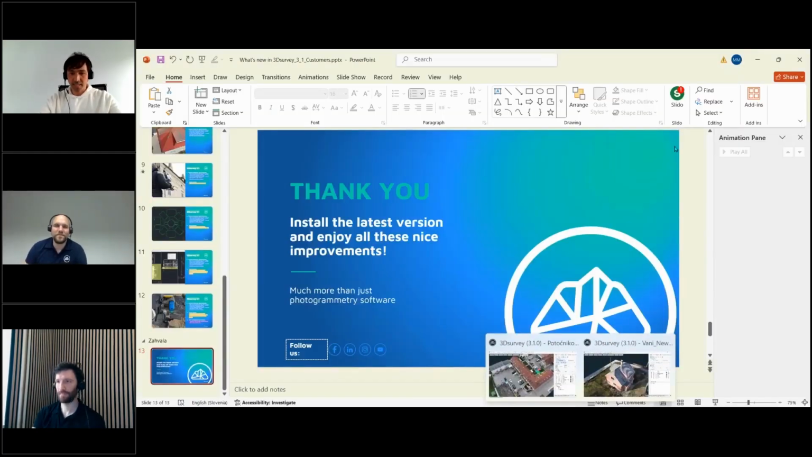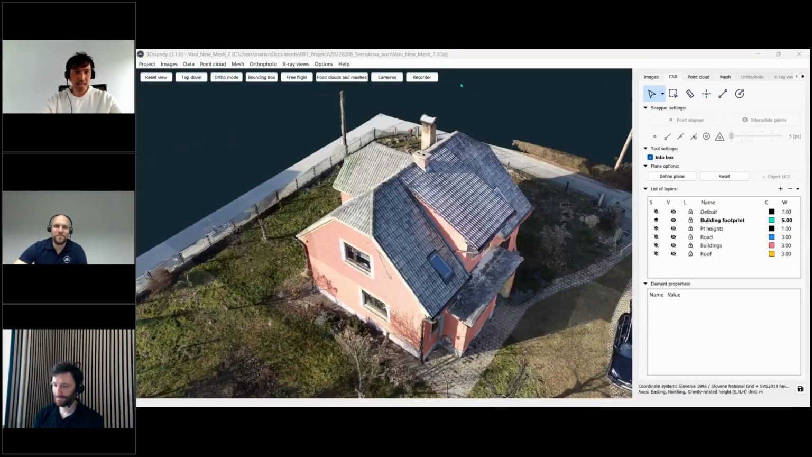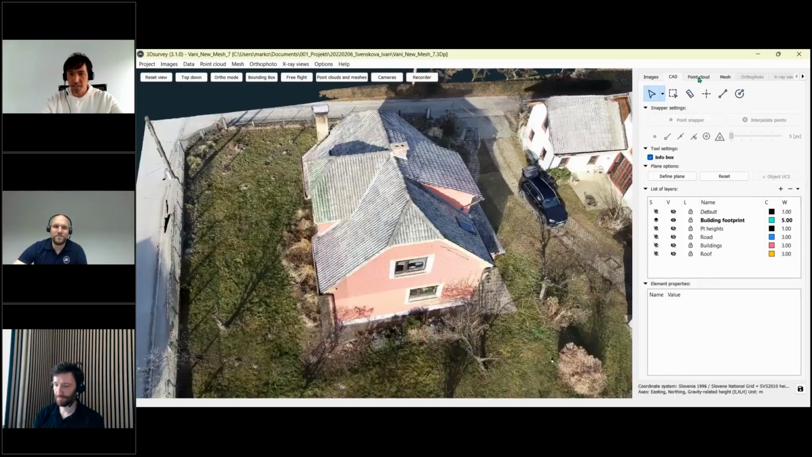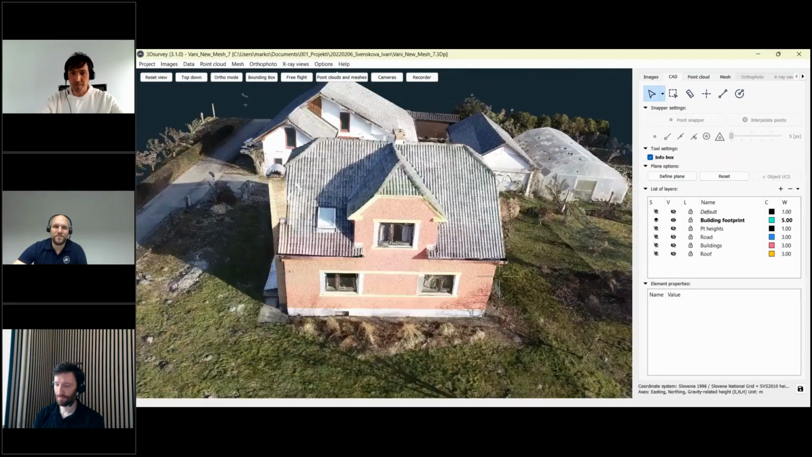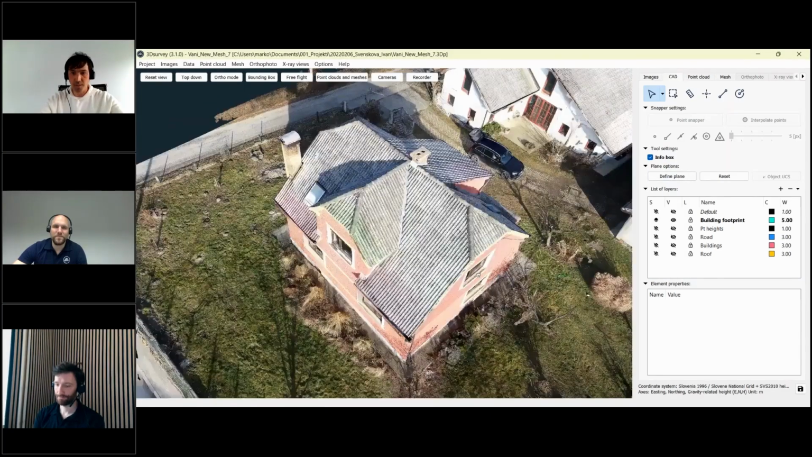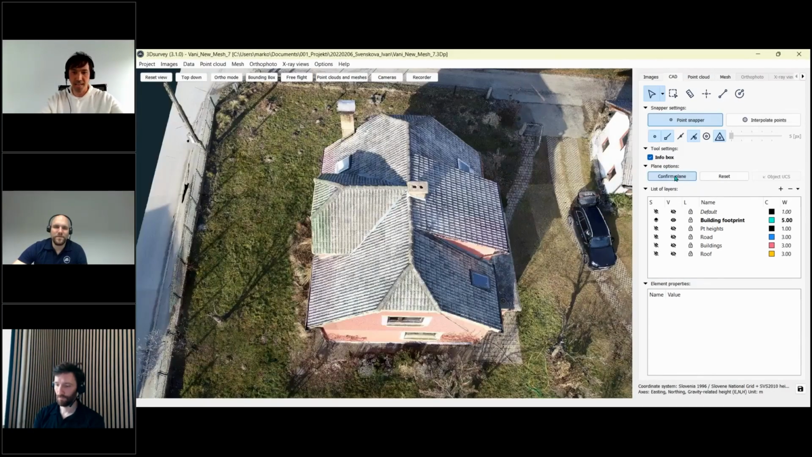Let's show you also this in a real case, how this looks like. So here I have the same model. Hopefully you can see my 3D survey now. And not sure if at the beginning it was presented how it goes. So first you need to click here, define plane.